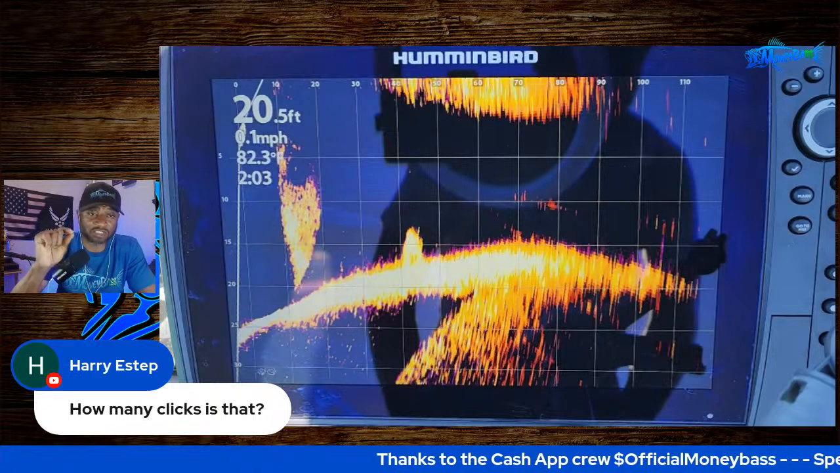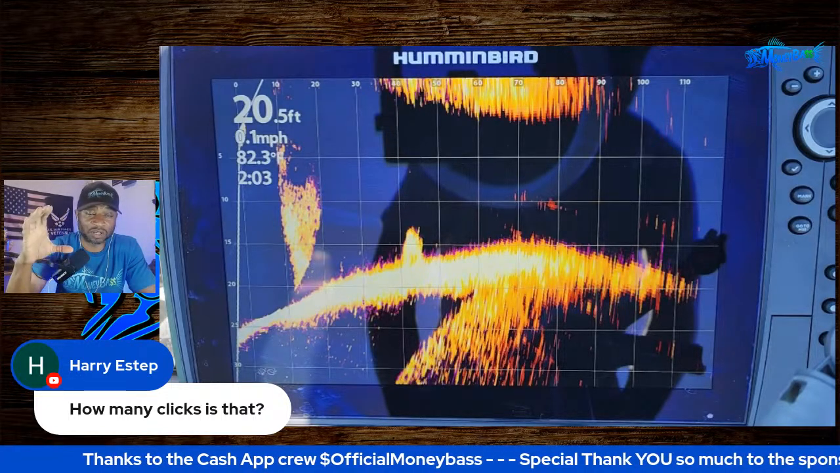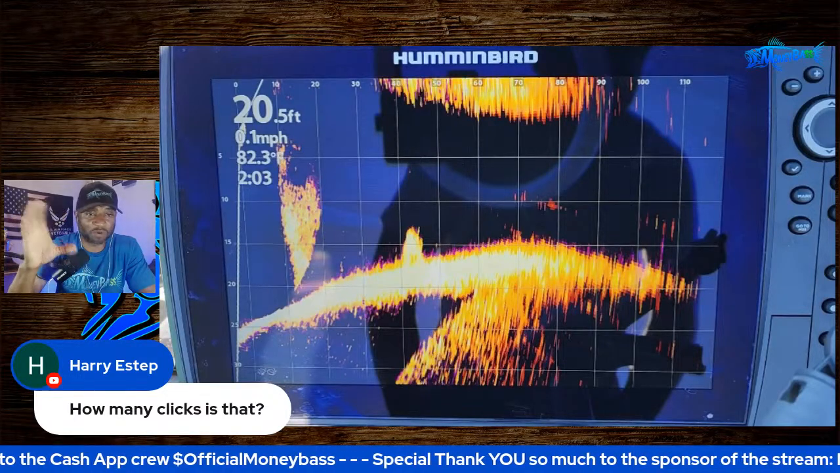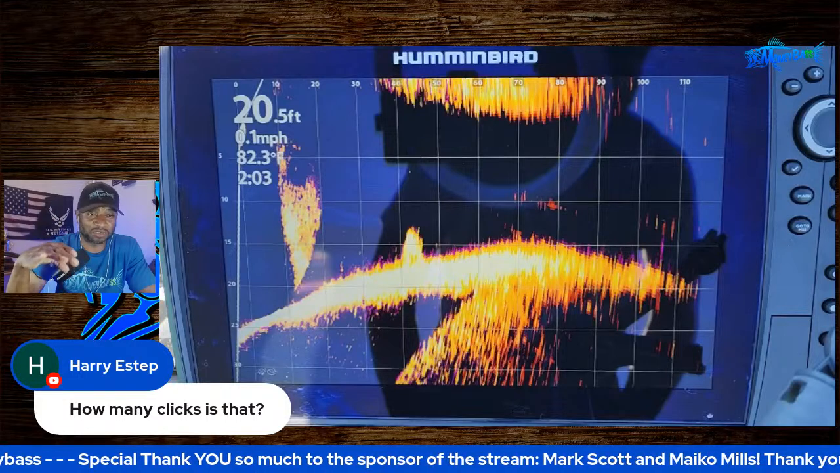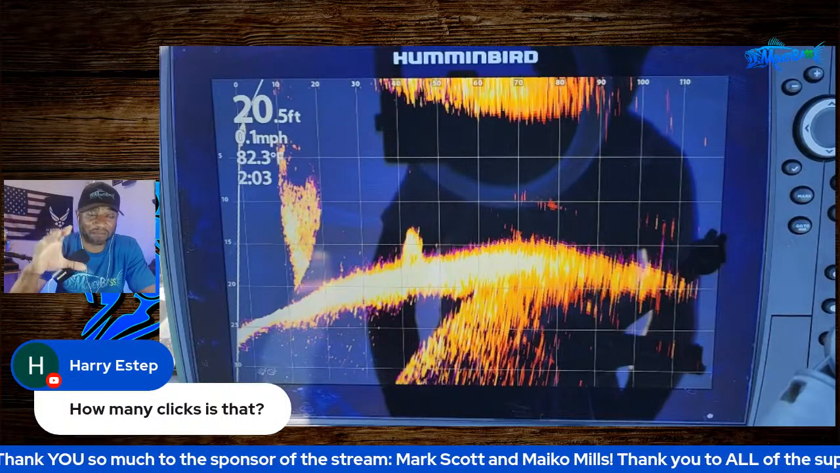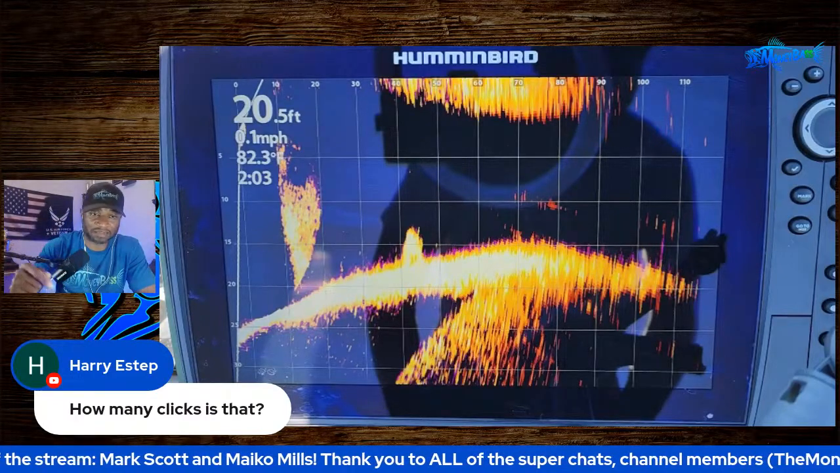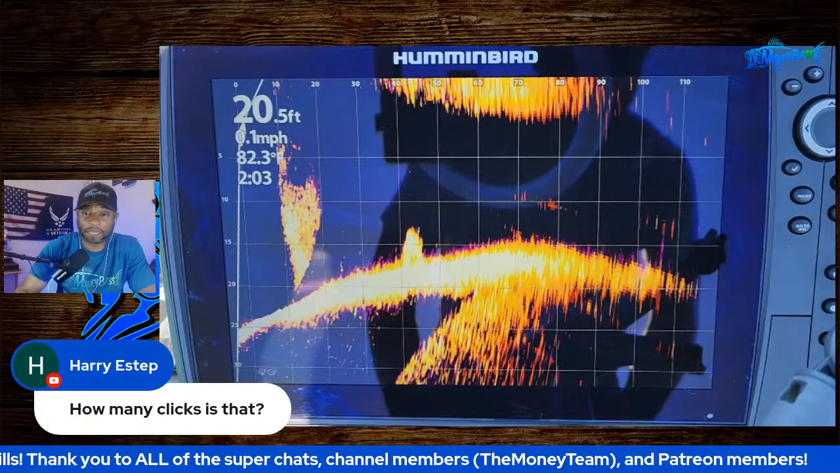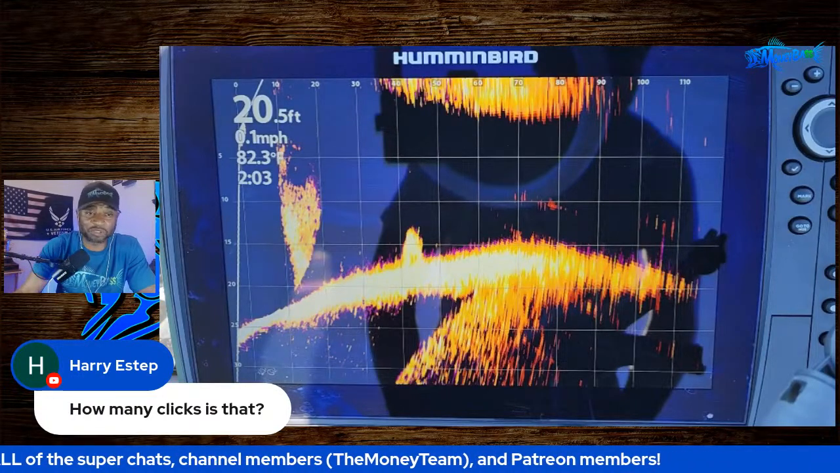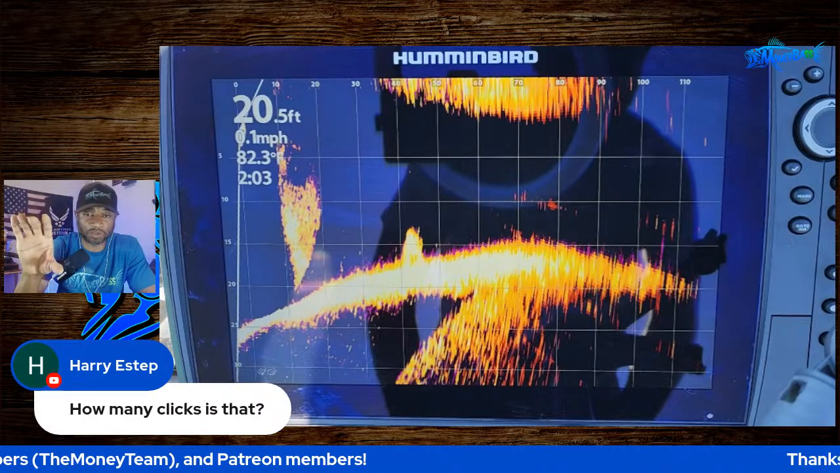And there are notches on there that show for your forward facing. And I use forward facing pretty much all the time. I don't ever use the down setting because I have my transducer set at an angle to where if I need to drop straight down when I see fish, I can still see it without adjusting my transducer. But how many clicks is that? I'm not sure, Harry. But there are 2 notches, I believe, for the forward setting.